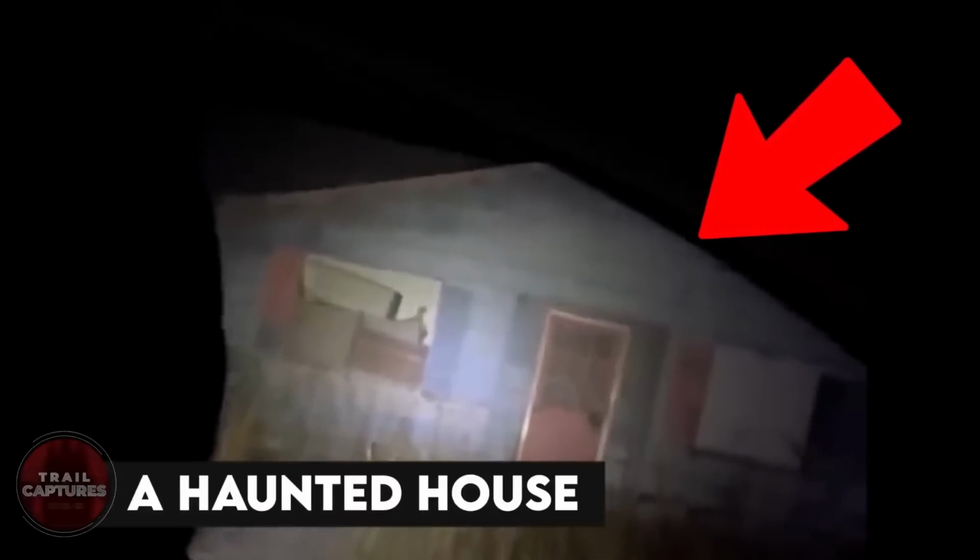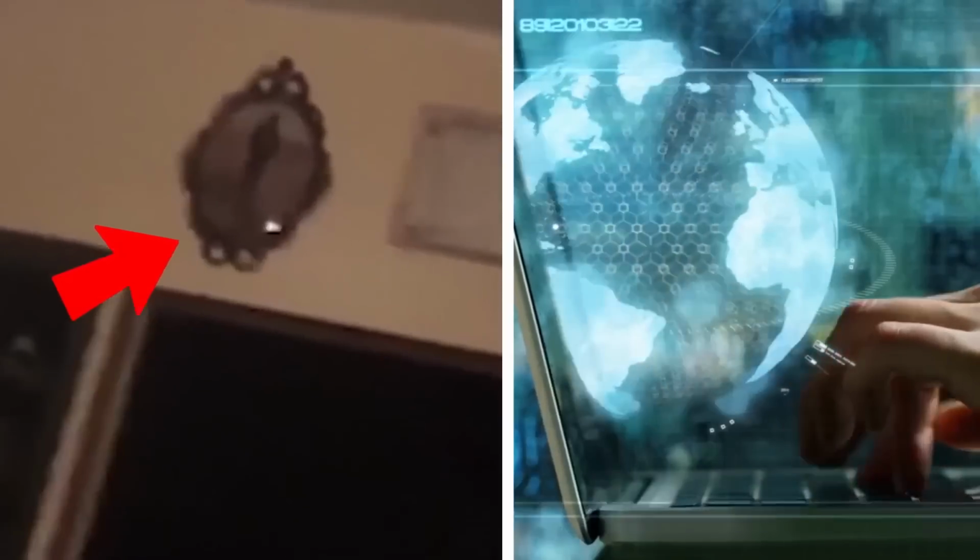A haunted house. This man started recording it first because he thought the house in the dark looked creepy and haunted. What he did not know was that the house was actually haunted. And this was proven when the man recording the house captured a weird creature staring at him from the window. Although the creature disappears in a matter of seconds, it was enough to freak not just the man, but the whole internet out.